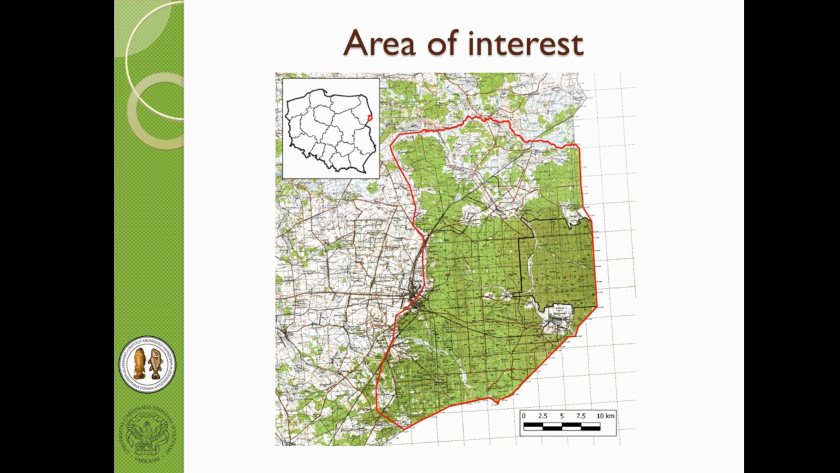Here you can see where the Białowieża Forest is. It's in eastern Poland. The whole area of the forest is about 1,500 square kilometers, but it's divided between Poland and Belarus, and only a small part of the Polish half is strictly protected in the Białowieża National Park. This is related to various political problems, which unfortunately also touch our project.